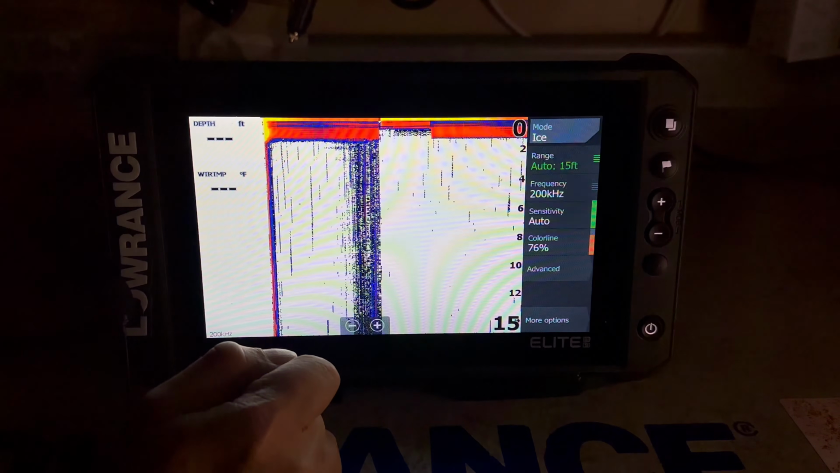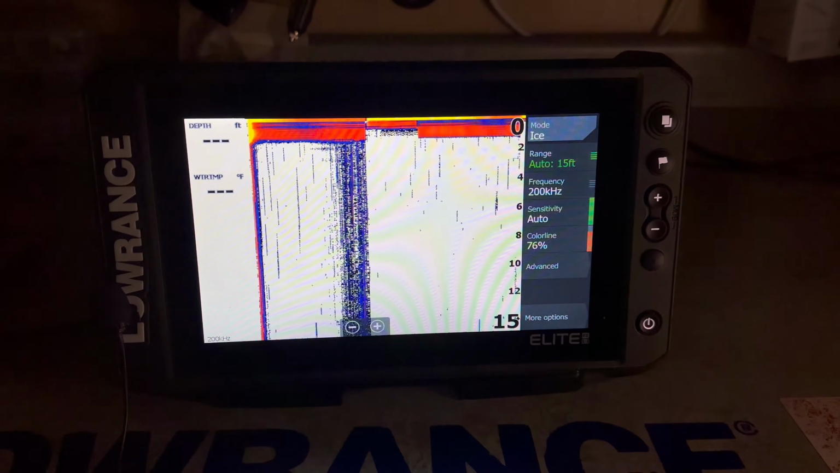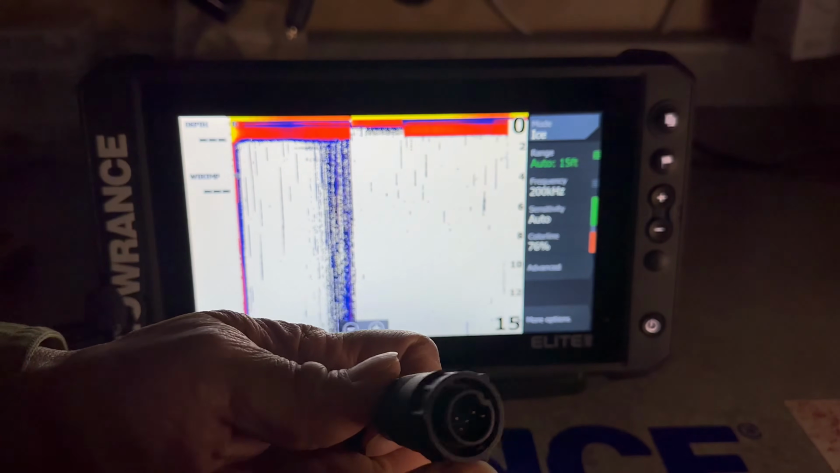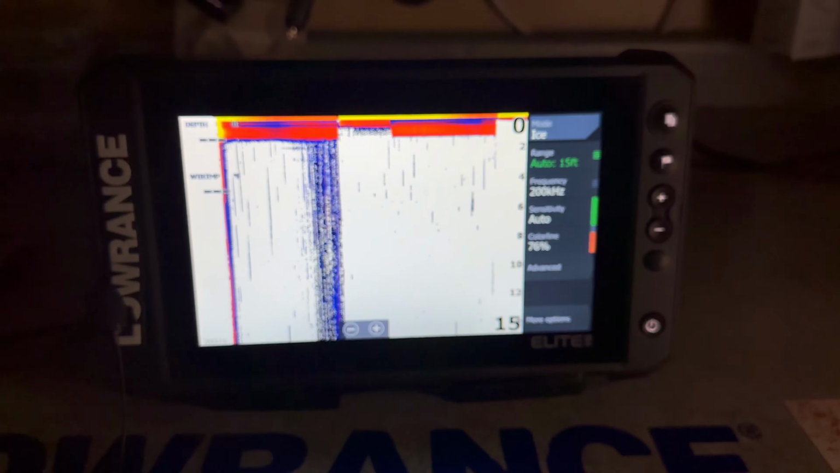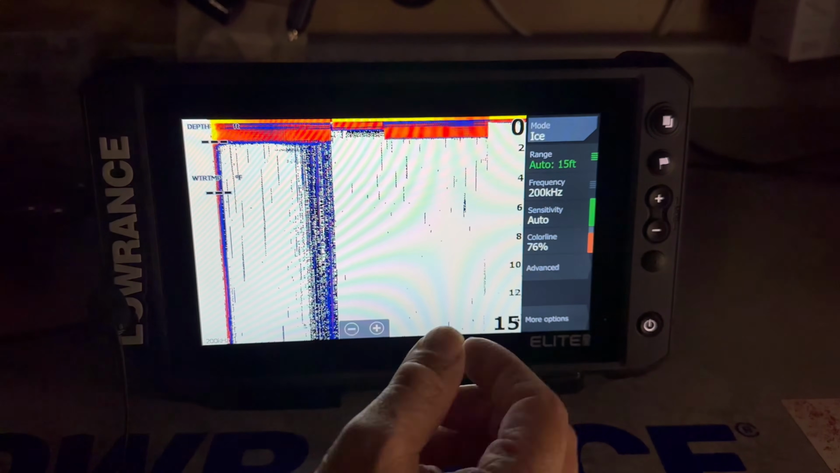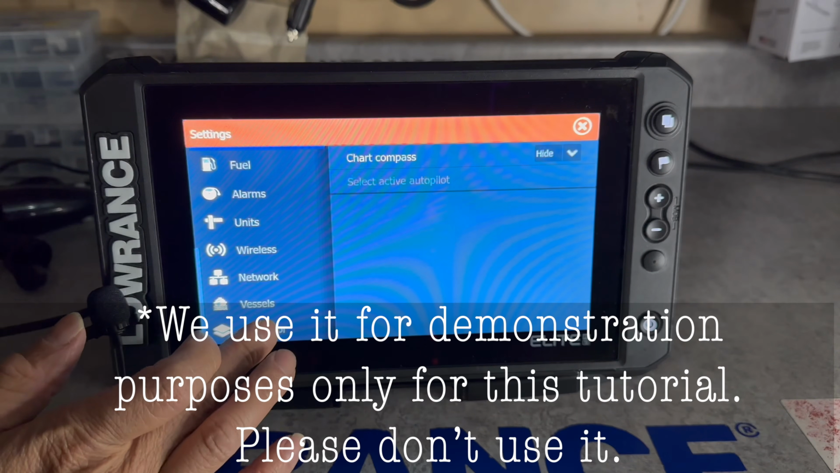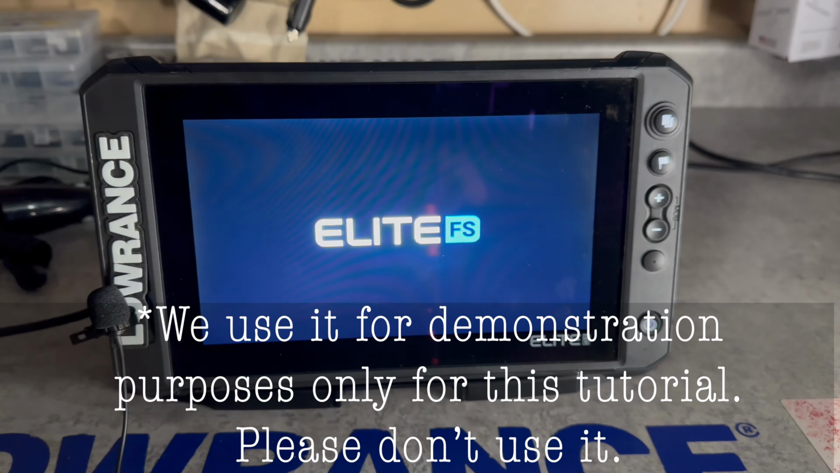So if you look at the transducer, I'm just going to unplug it and show you guys. It says right on it, 9P ice, and it has 9 pins, even though there's not 9 pins, but that's called the 9-pin adapter. Okay? Alright, so now we're going to fake everything. So page button, gear button, simulator, and we're going to fake everything. That way we can teach you how to use the unit.